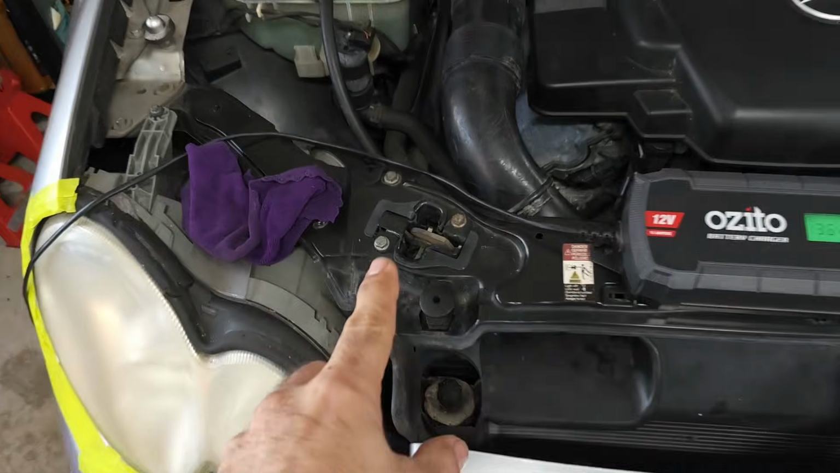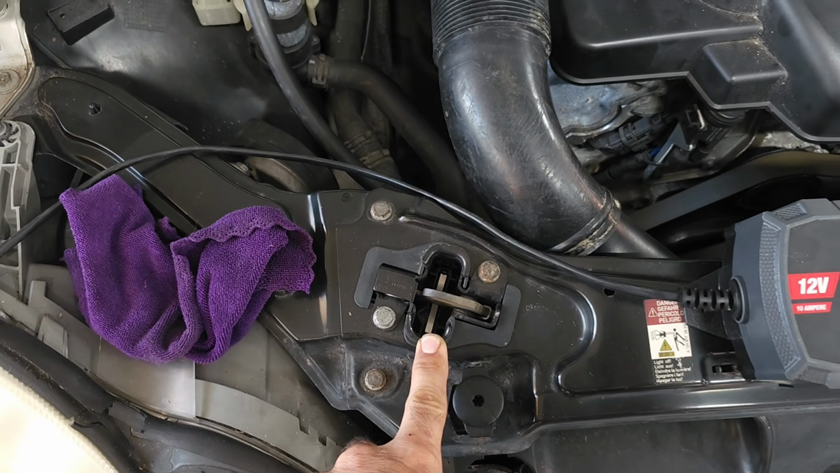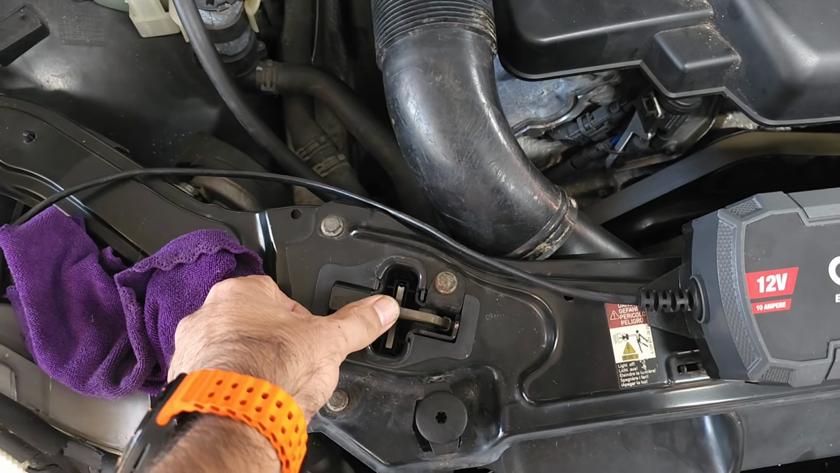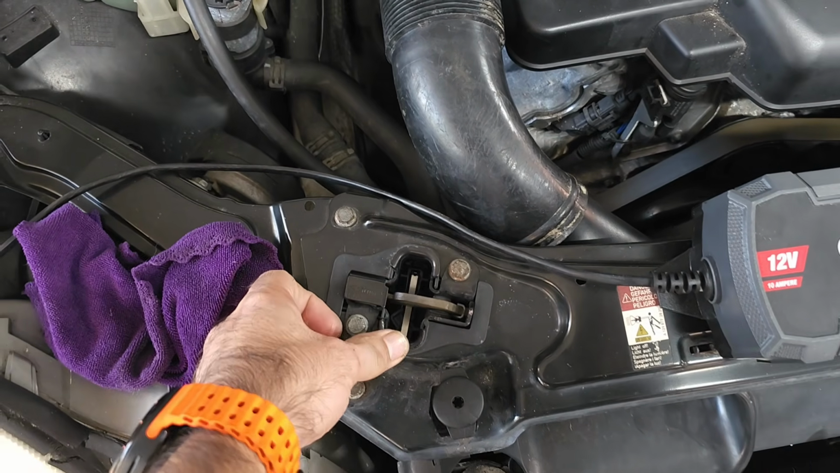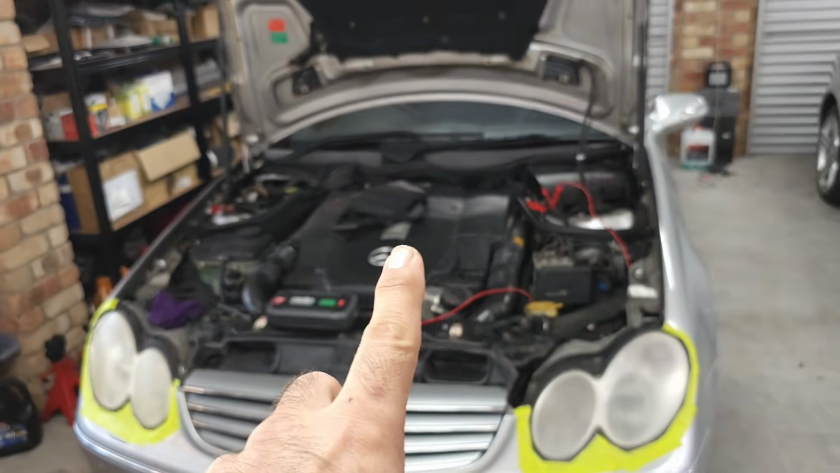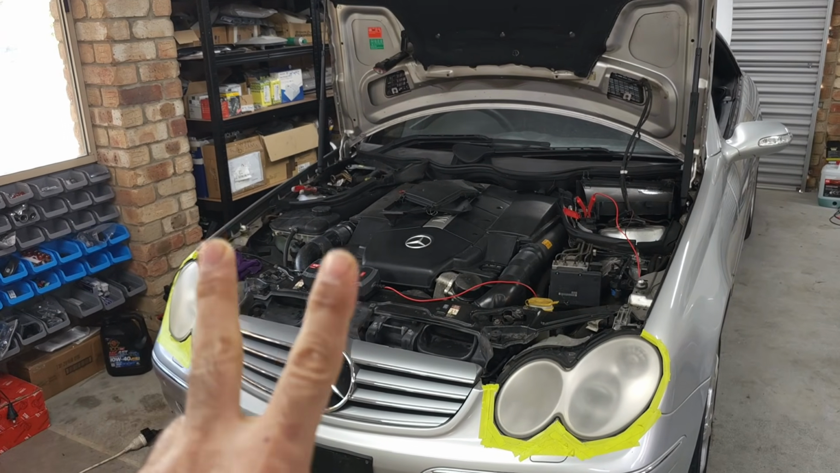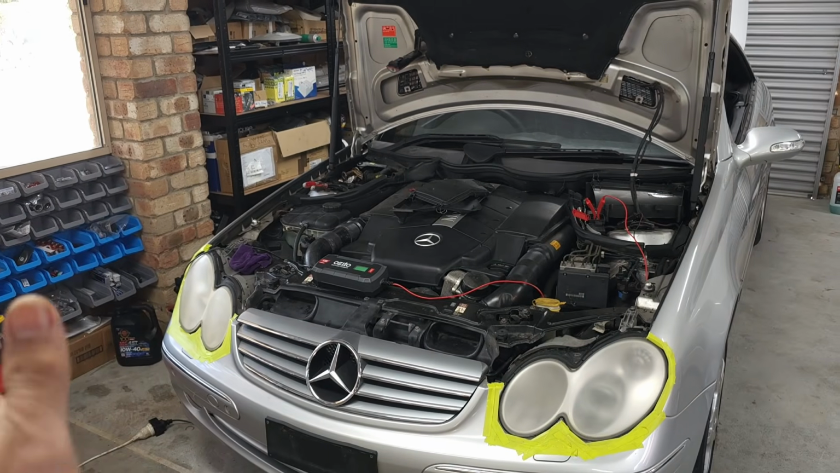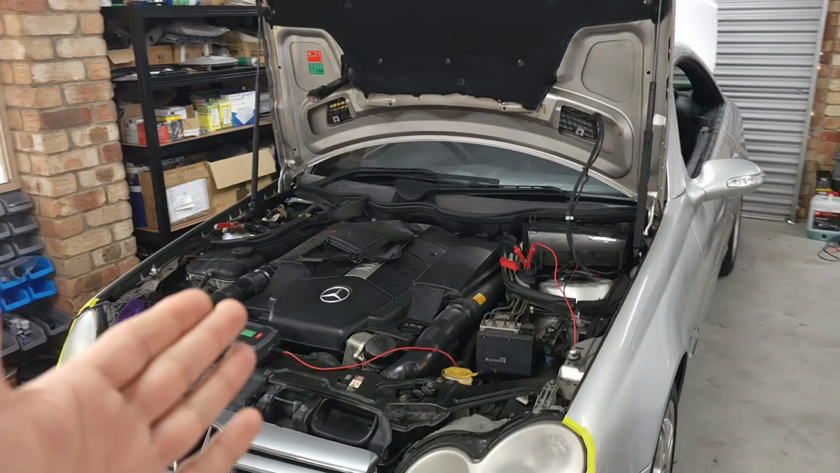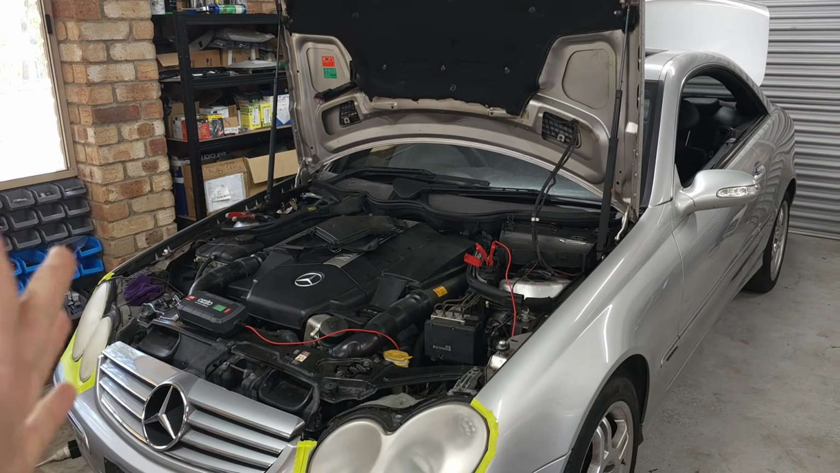Very important point here, this switch needs to be triggered. This is the bonnet switch that needs to be closed. If you do not want to close your bonnet, just push this metal piece in so it can trigger the switch. And all the doors need to be closed, and the ignition switch needs to be off before, and you need to wait half an hour for the CAN bus to go to sleep and set all the modules into sleep. And then you can go ahead and use the thermal imager camera and/or pull out the fuses and use an ammeter.